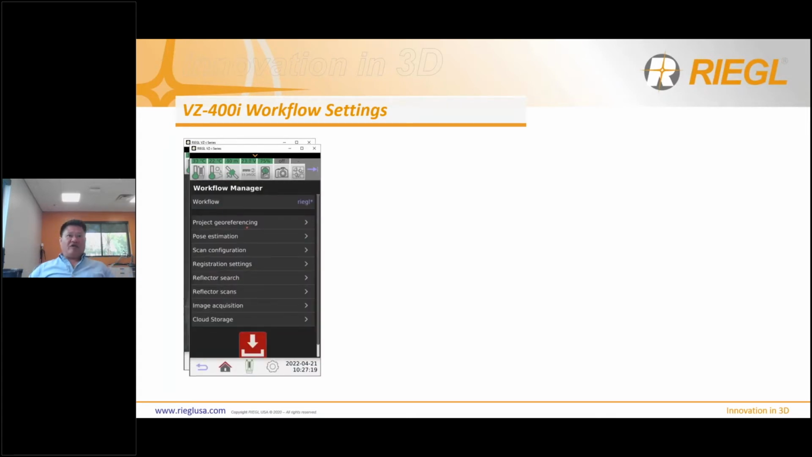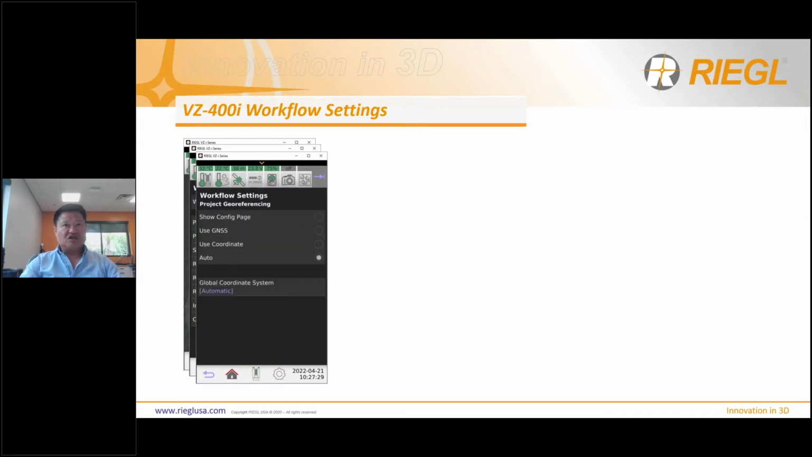So you click on the workflow, and the first setting you have is the project georeferencing. So it's just as simple as clicking on automatic. Yeah, sure, you can register your data down to server control in near real time, but that could cause problems, right? So let's say we don't have the right control out in the field, your registration is going to stop, right? So the automatic registration is very sensitive, meaning that everything has to go perfectly, right? So you got to move the scanner accordingly.